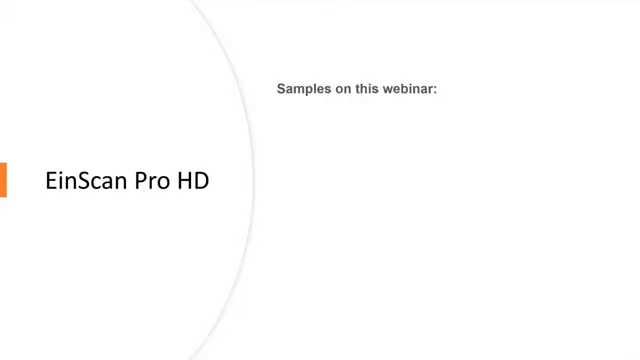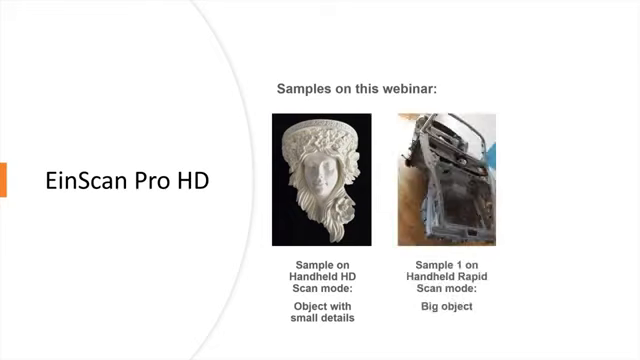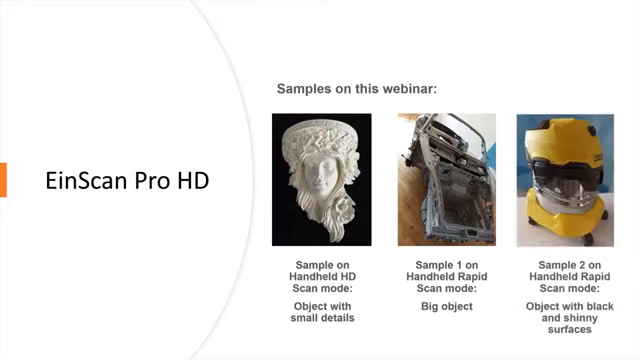What I'm going to show you today in this webinar are some samples about how to scan in the HD scan mode this kind of object with really small details, how to scan a big object like this frame using the rapid mode, and how to scan an object with black and shiny surfaces, also using the rapid mode.